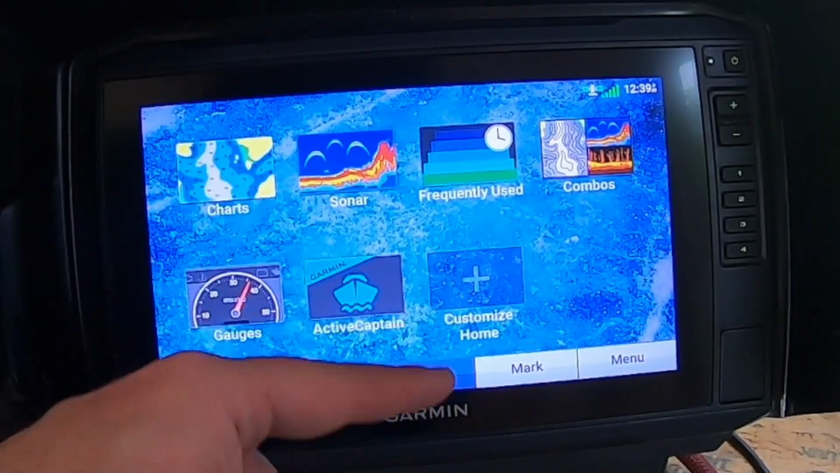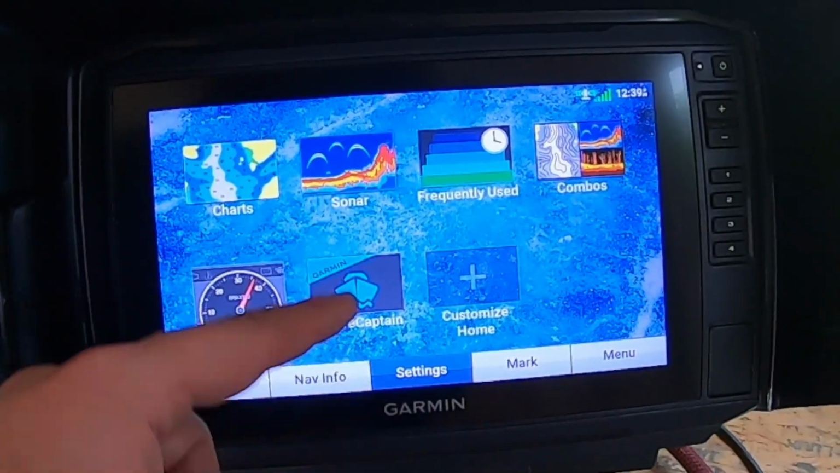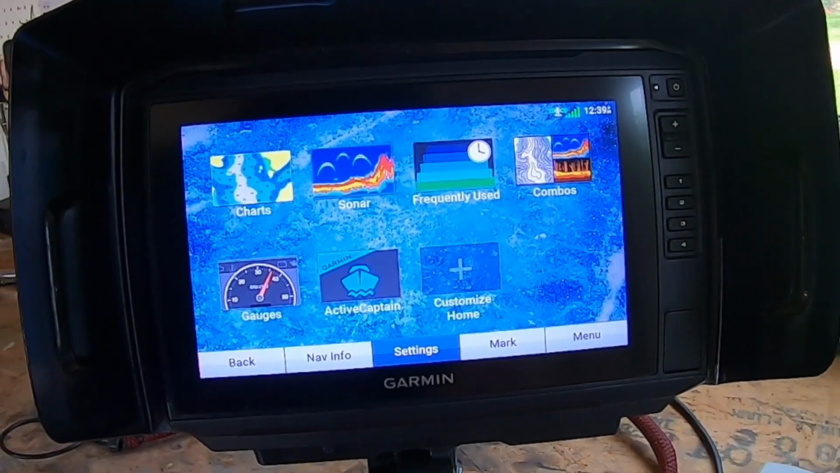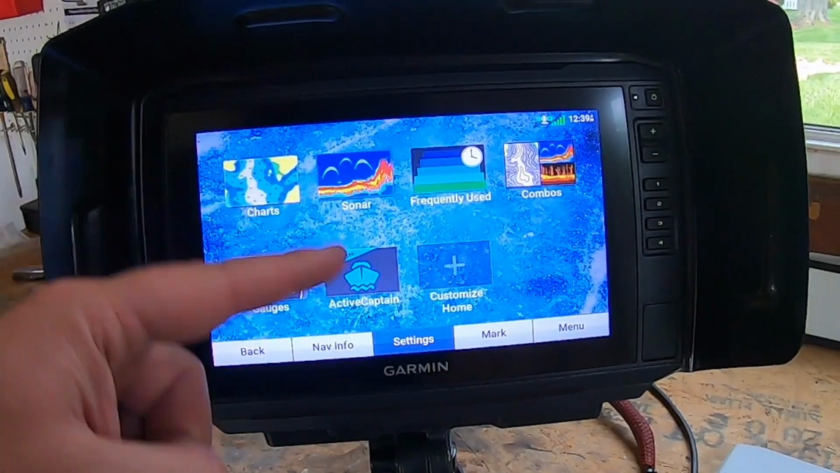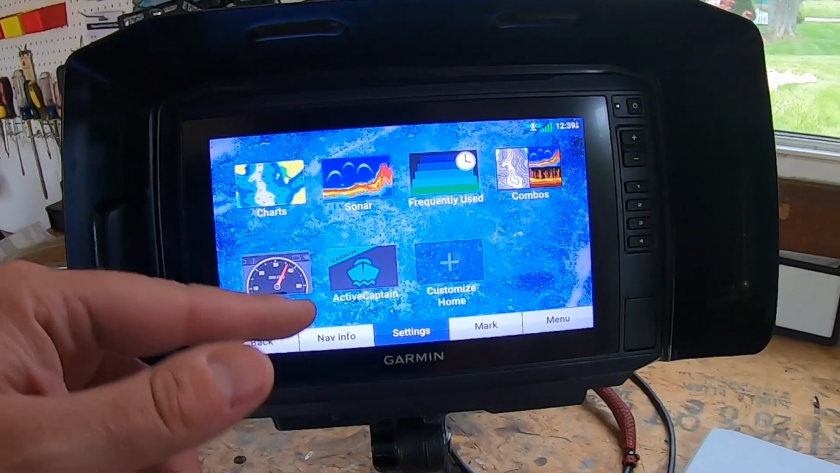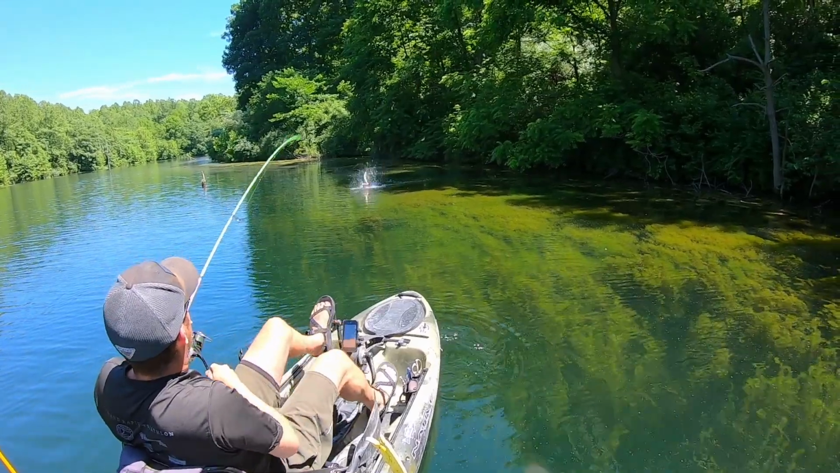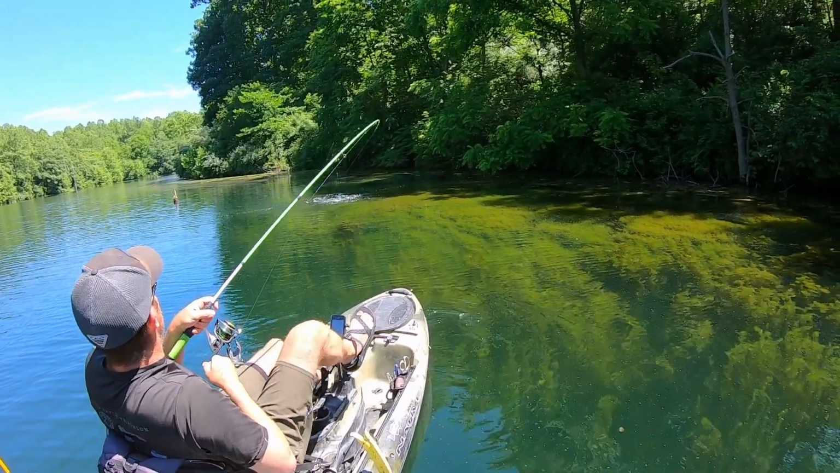Hey guys, so I own the Garmin UHD Echomap 92 SV, and because I have the 92 version, it didn't come with the Lakeview inland maps, which is kind of a bummer. But let's say you did have the Lakeview maps on your Garmin Echomap because you purchased the 93 version. You will get the main lakes, but the smaller lakes that you may like to fish are unmapped.